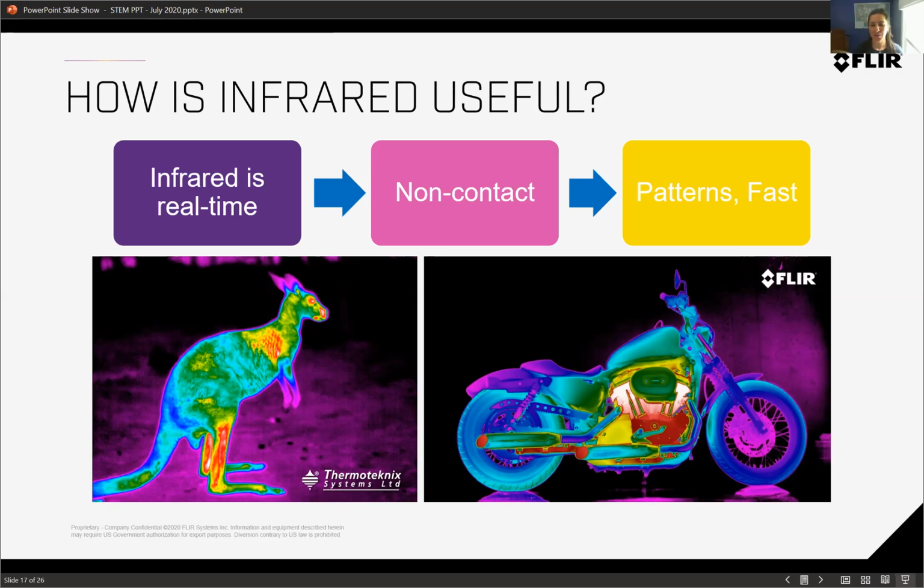If I have something really hot and dangerous that I don't want to touch or I want to see if it's hot first, I don't have to get close or burn myself in order to interact with it. And then the other thing that it's really good at is fast. So you might have seen high-speed camera images where you can look at a water droplet or butter or hummingbird wings flapping. So all of the infrared cameras are very fast and can watch these things happen in real time. So those are some of the benefits of using an infrared camera.